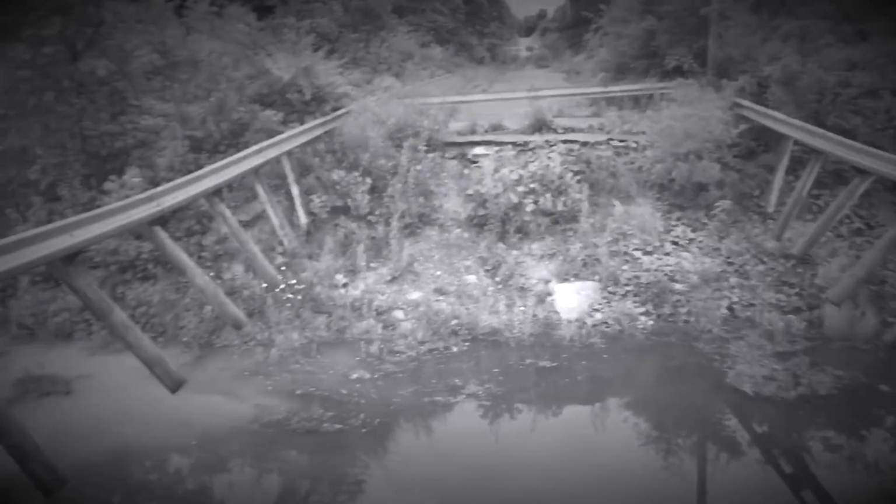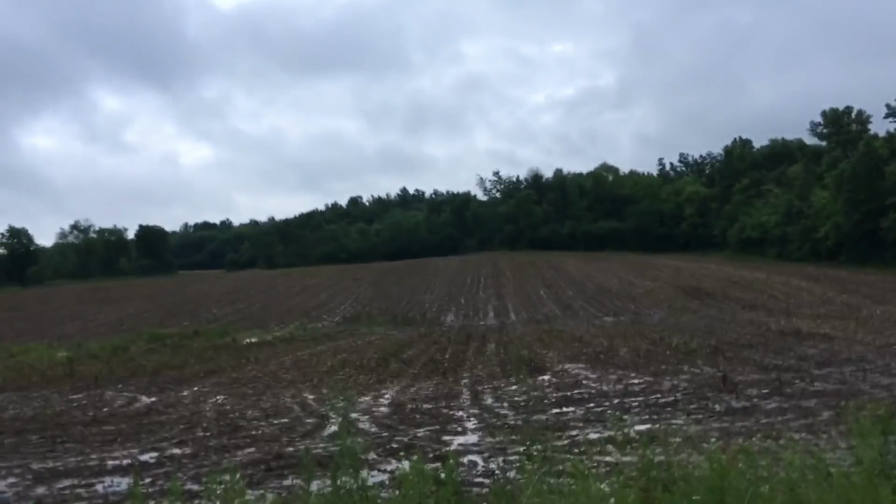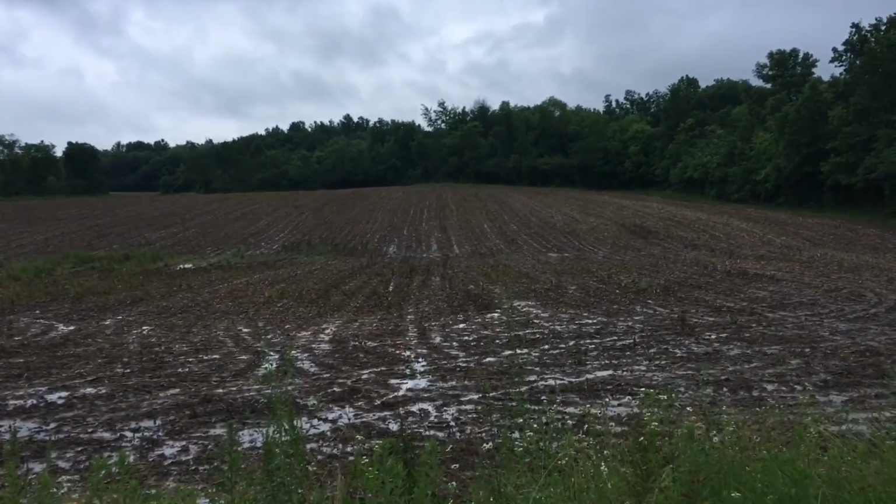It's like collapsing, and when it first happened, it was only probably 12 feet wide where it washed out. Now this is long distance. It's crazy. Now, to that wood line right there is about 275 yards, if I recall right.